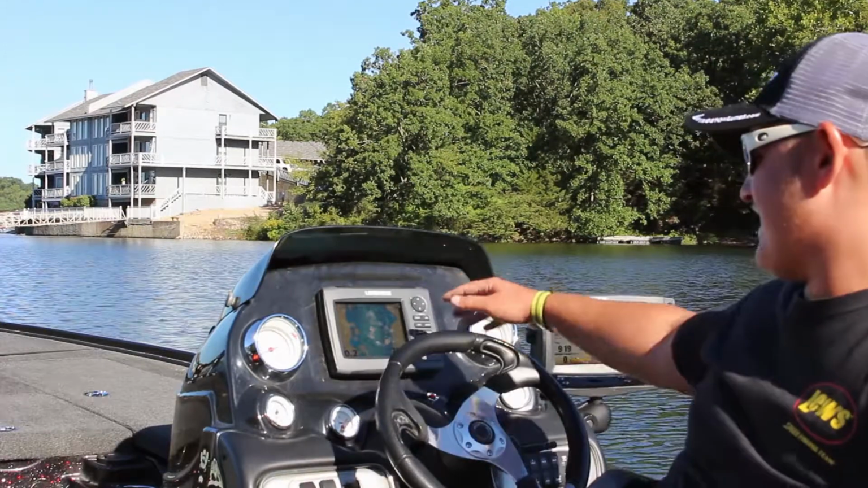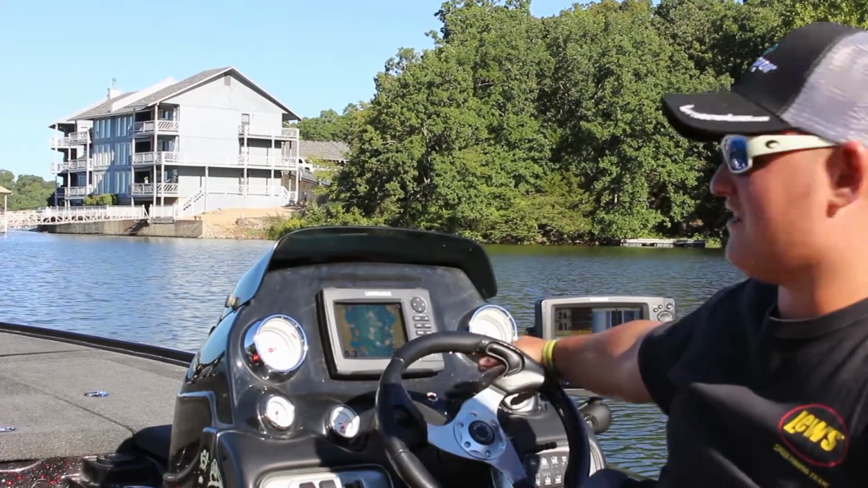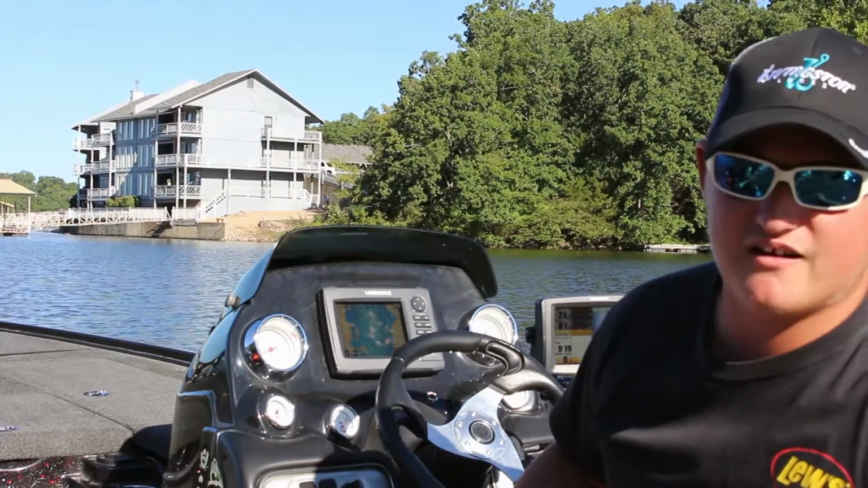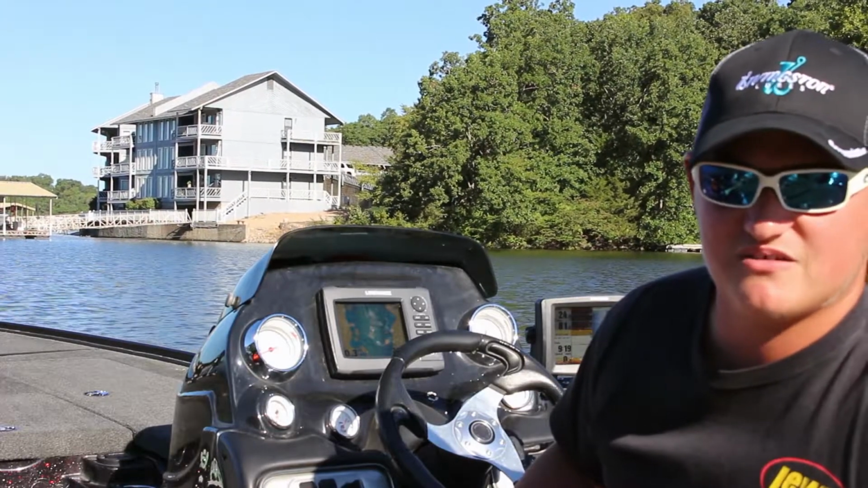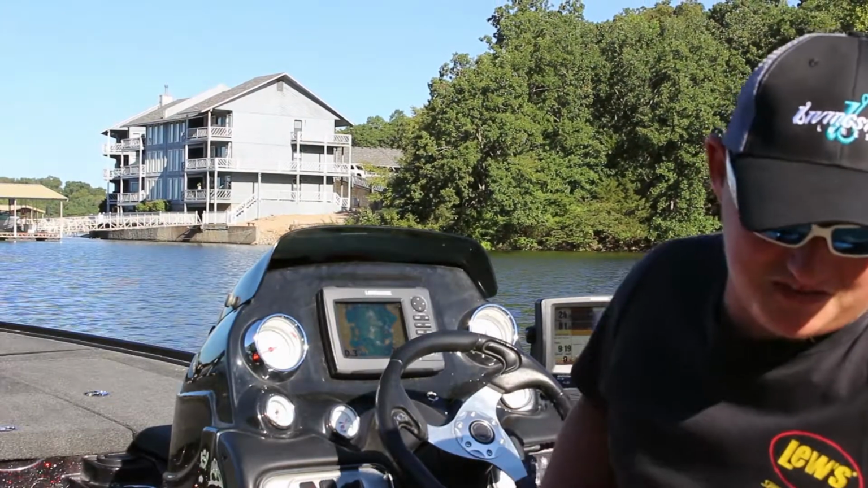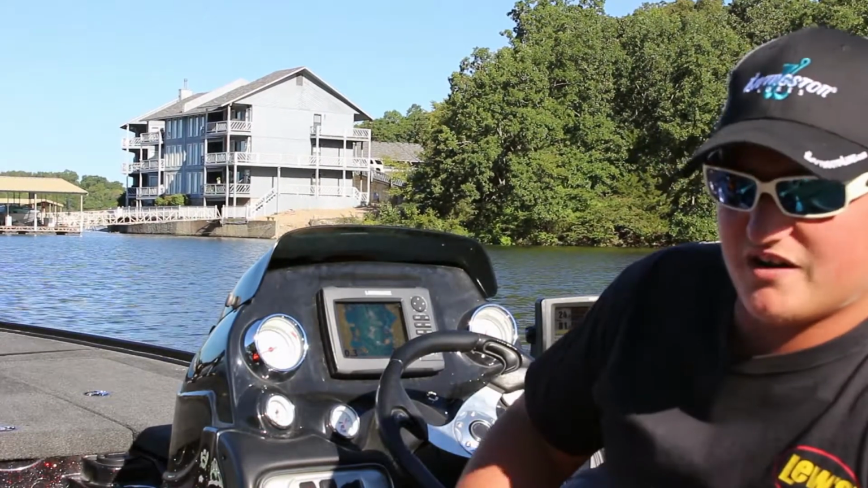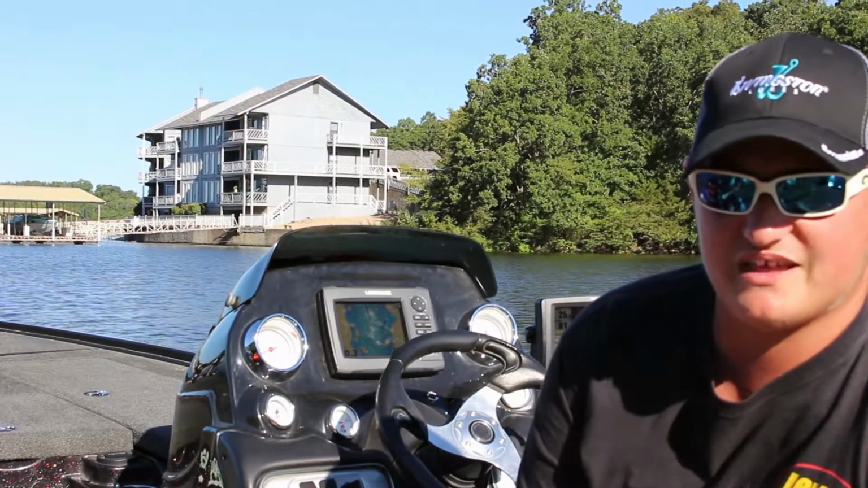So as you can see, I have two depth finders here. I have a Lowrance HGS7 and a Humminbird 998C. These are very crucial to finding brush piles, but that's not the depth finder that you necessarily need. You can use any depth finder that you have at your fingertips, and it's very easy to locate brush piles with these units.